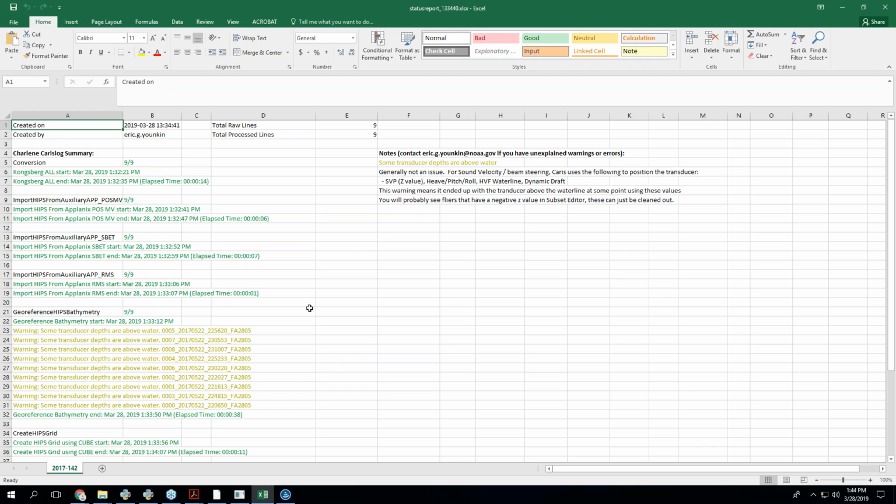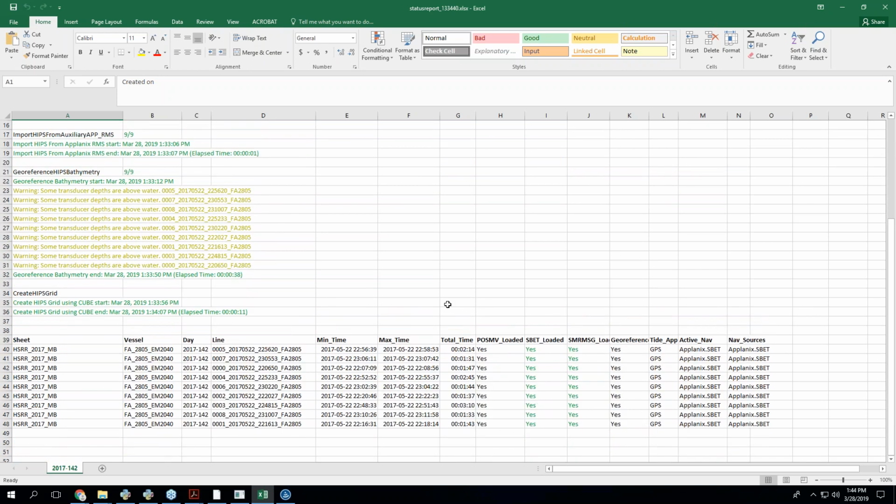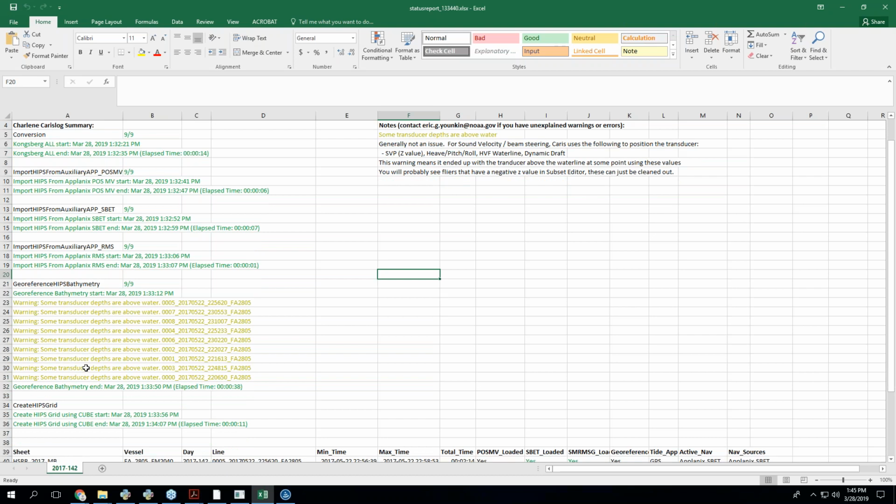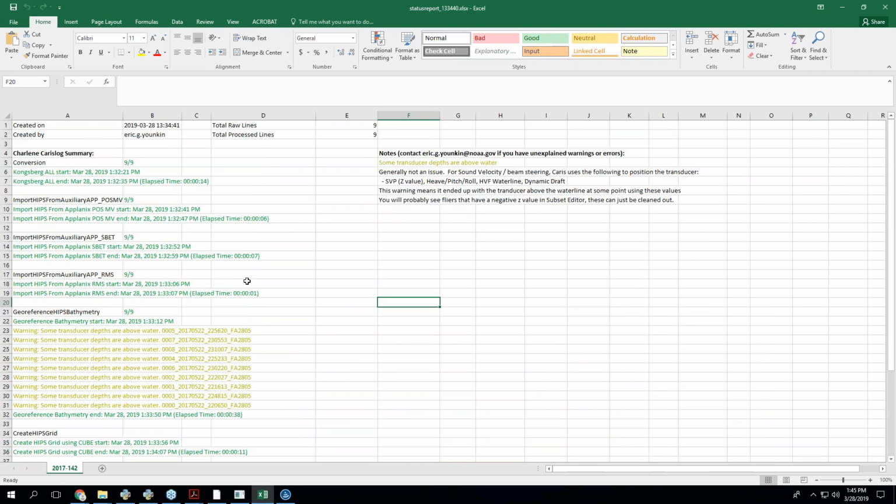This is supposed to take all of your processes, tell you which lines it worked on and which lines it didn't work on, and then take all of these warnings and errors. For each one, I've written a little note that explains, at the very least, what we know about the warning or the error. This is going to be a work in progress, but it at least gives you an idea, when it finishes, of what actually happened.